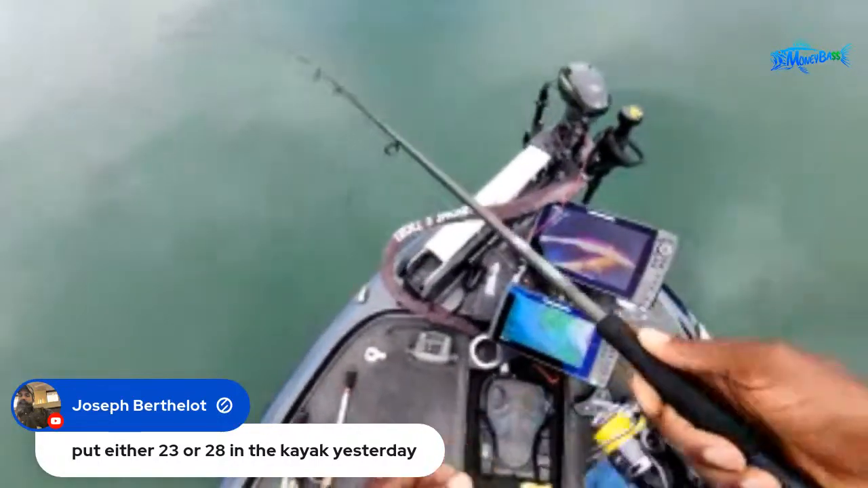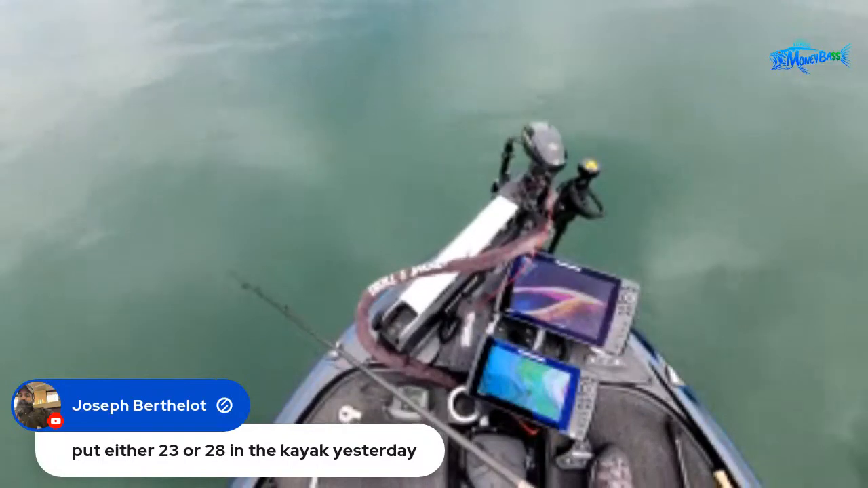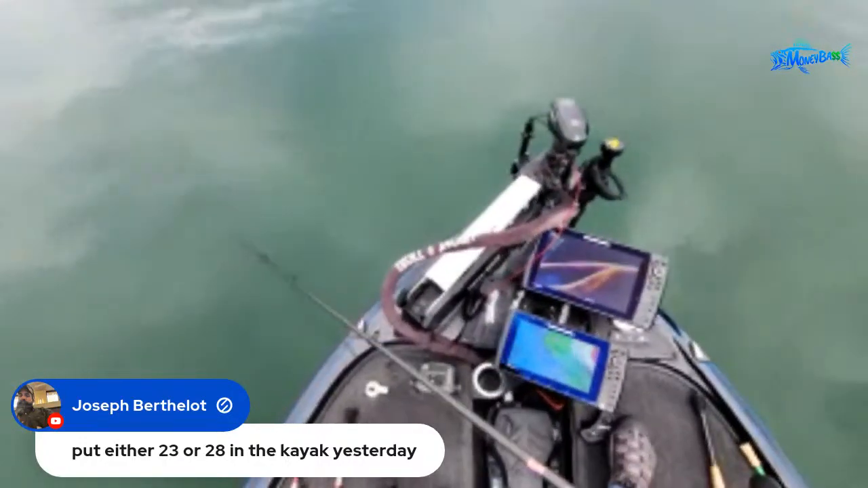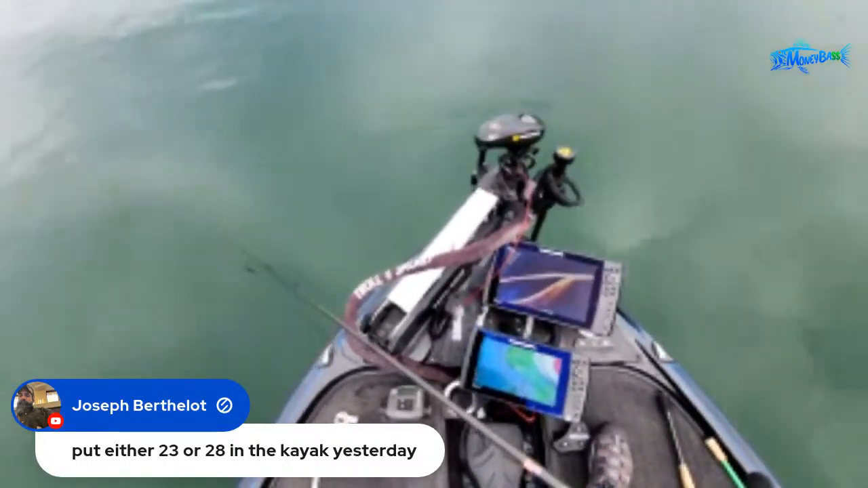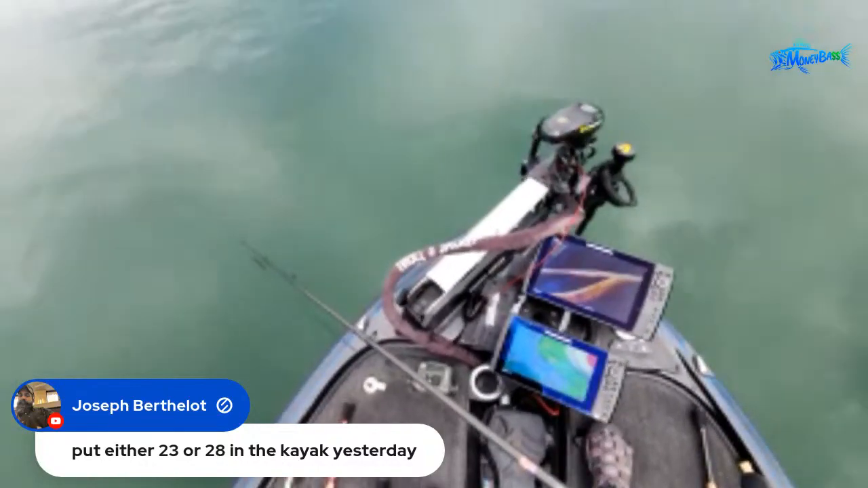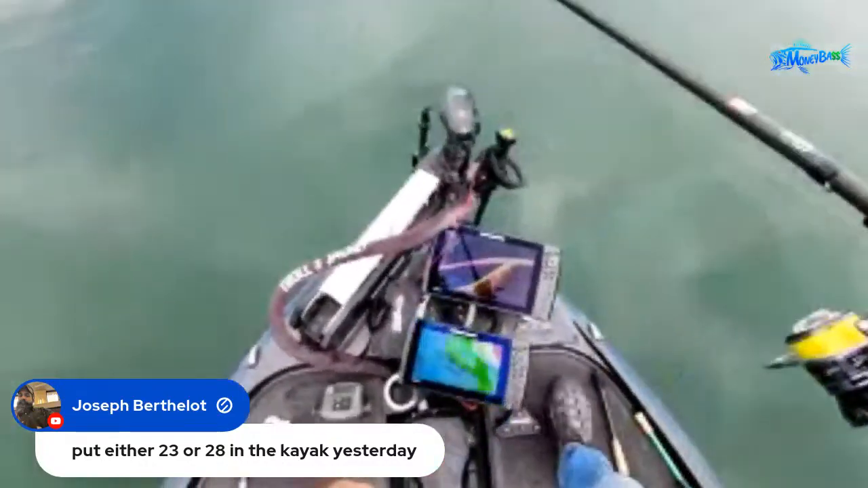All right, just trying to get this one last cluster of fish, see if I can get those fish to bite. And actually, I can't find them anymore. I think that might be, let's see. Gonna try some shaky head action on them. All right, there we go. I see them. All right, so here we go.